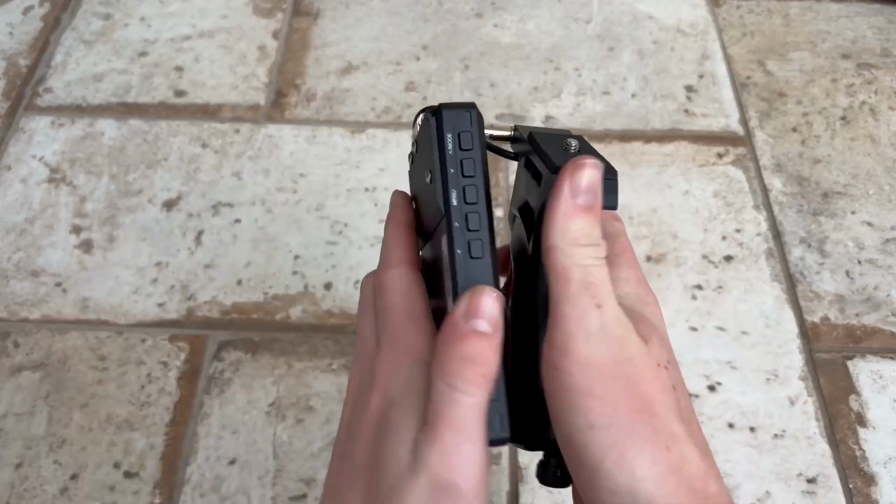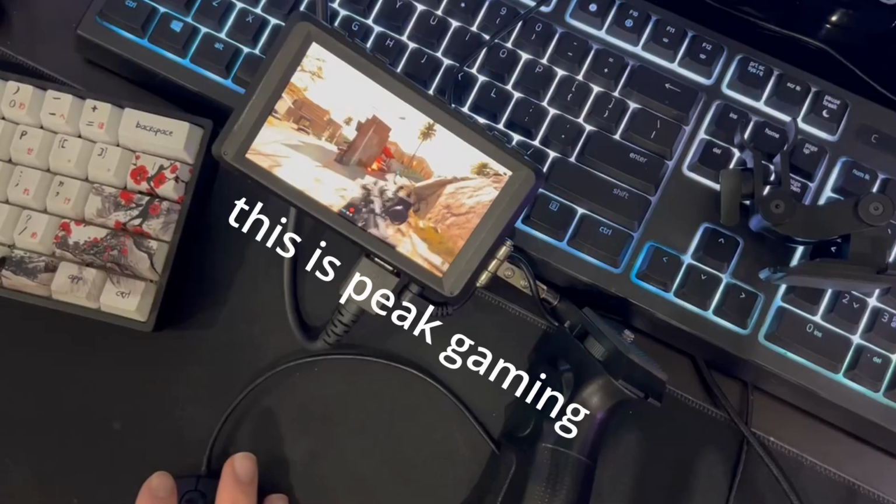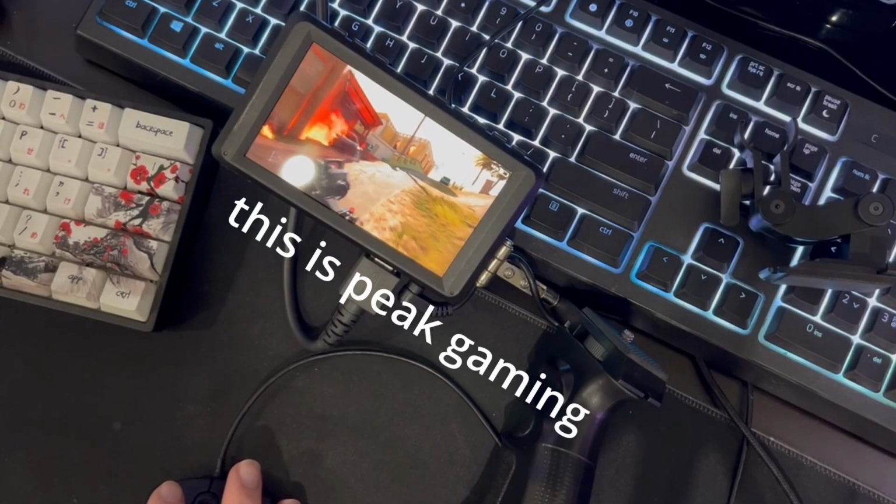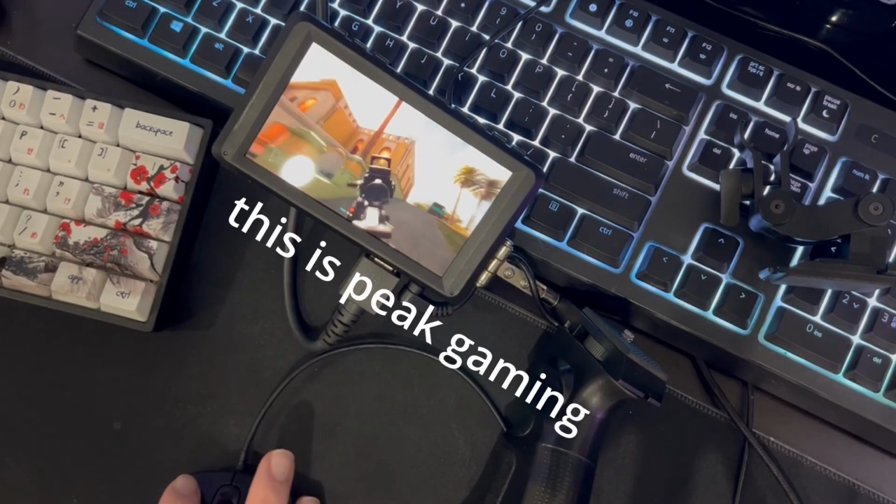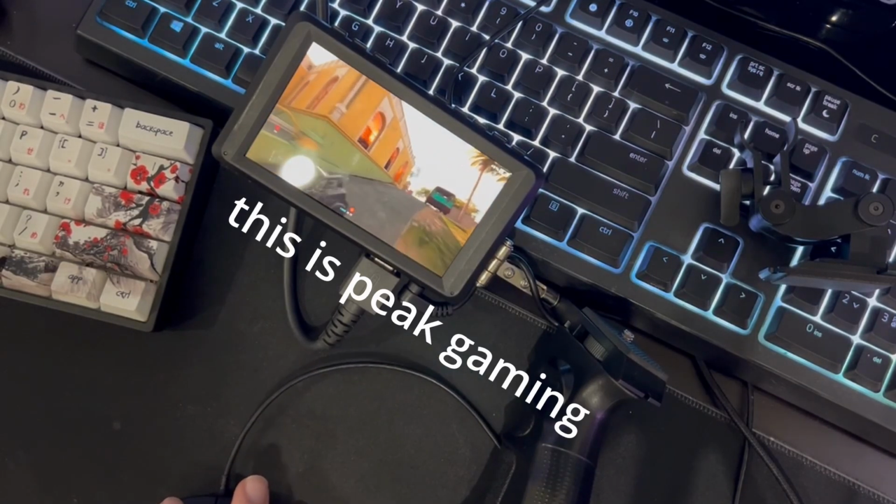The screen can fold to the side to save some space as well. It uses a standard HDMI cord, so you could hypothetically use this thing for other things if you wanted to. An HDMI mini to HDMI cord is included in the box.